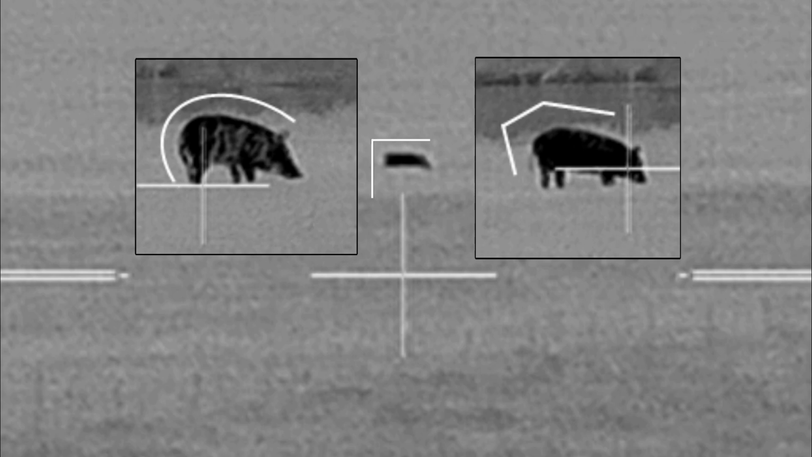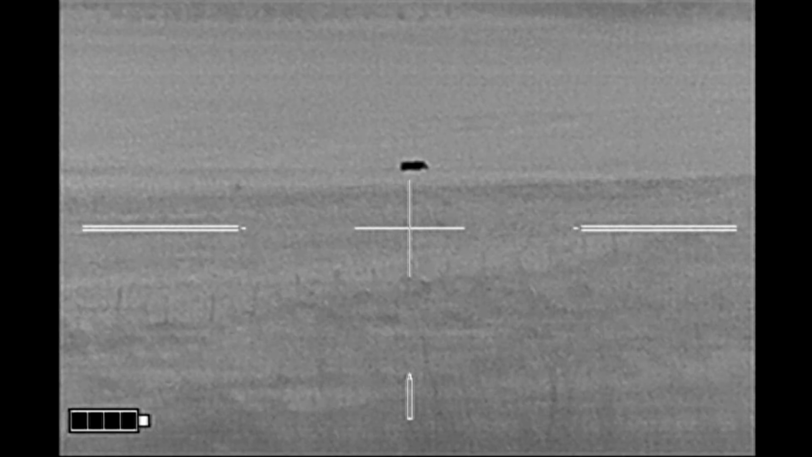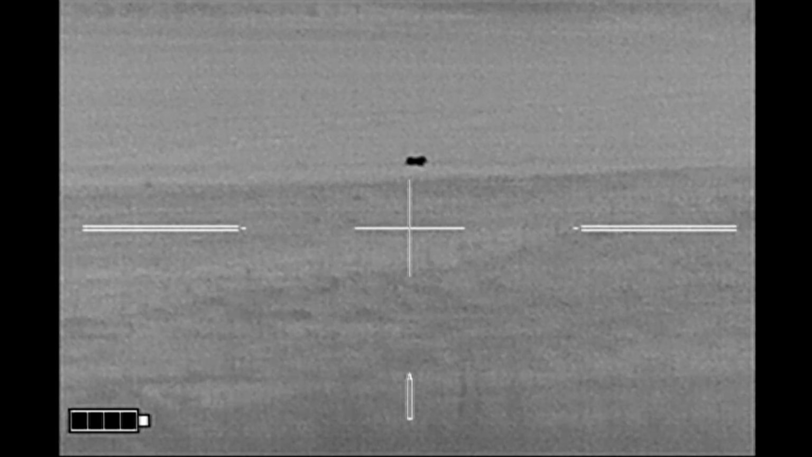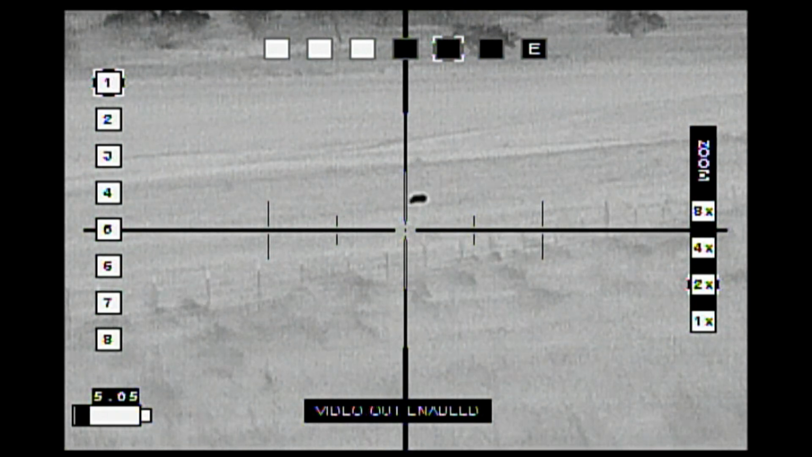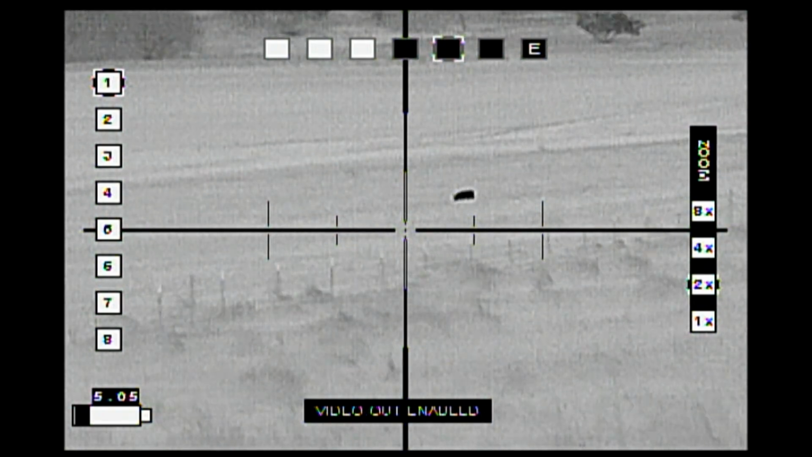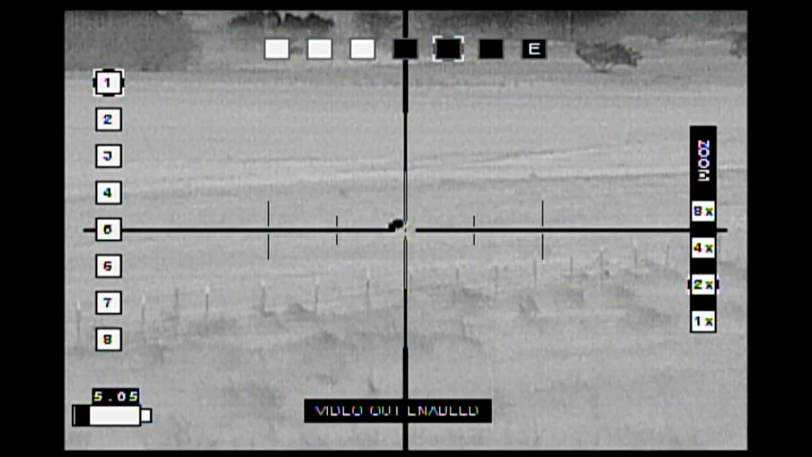But this animal certainly did not move like a cow. It moved like a hog. And that was enough for us to make a stalk on this hog. Now Ben shot that coyote earlier extremely well, shot it in the head. We should have taken our shot from right here. I think we can get closer. But we thought we could get closer, so we're going to go down to the fence again like we did with the coyote to get a closer shot at this hog.